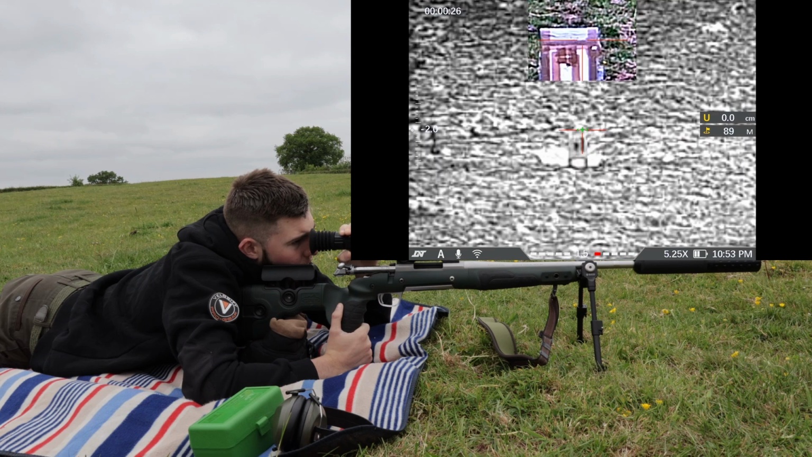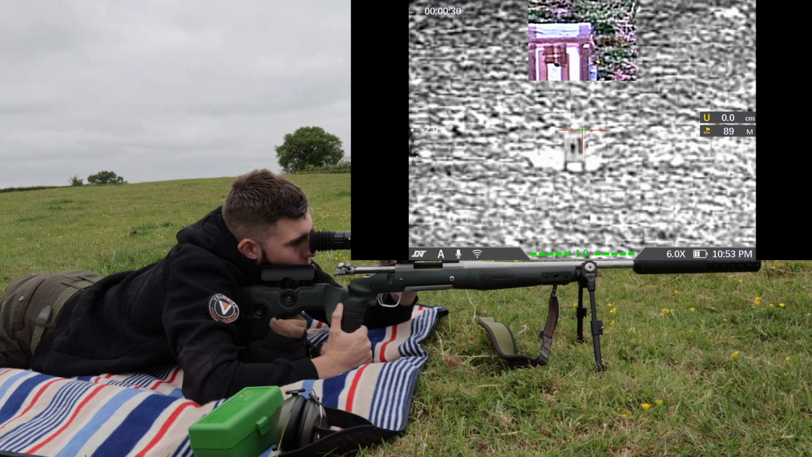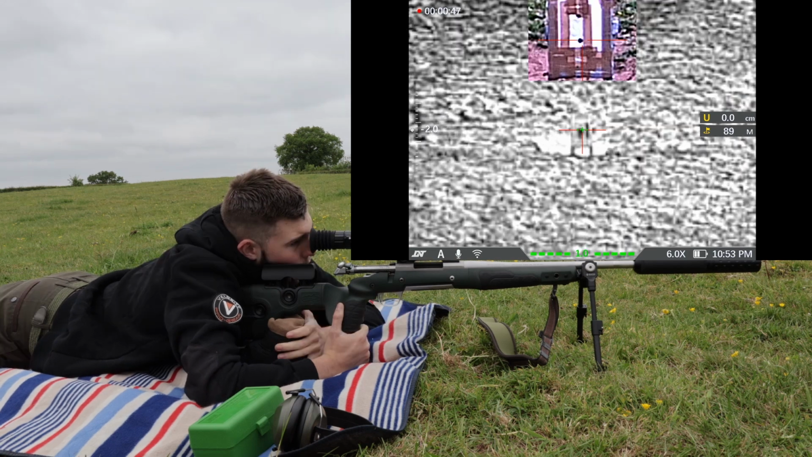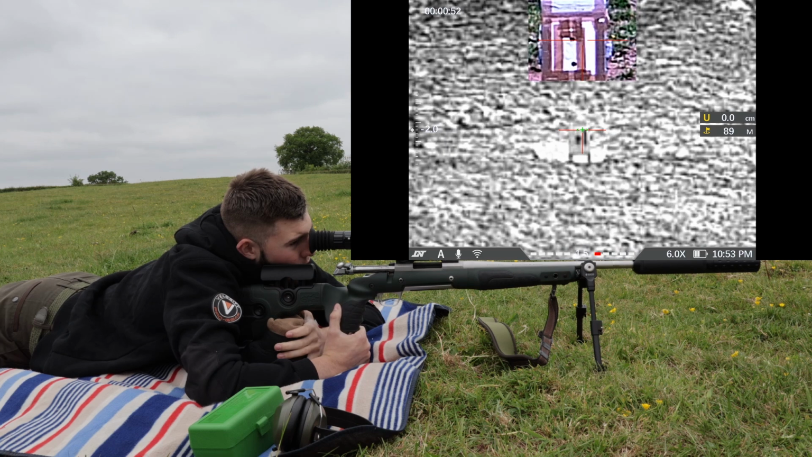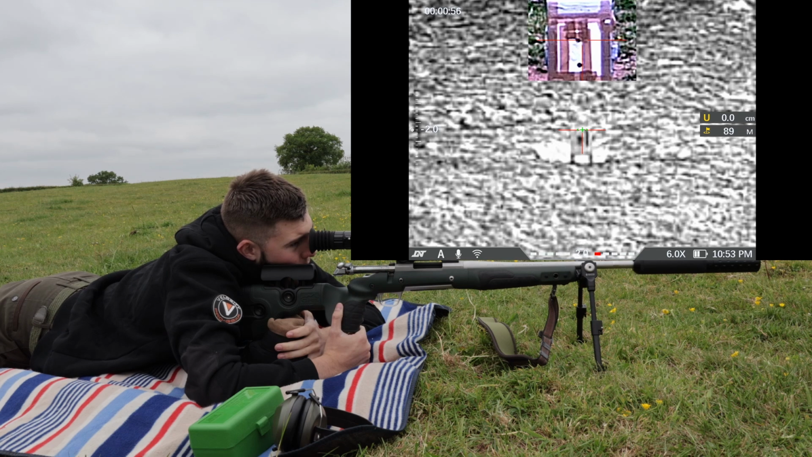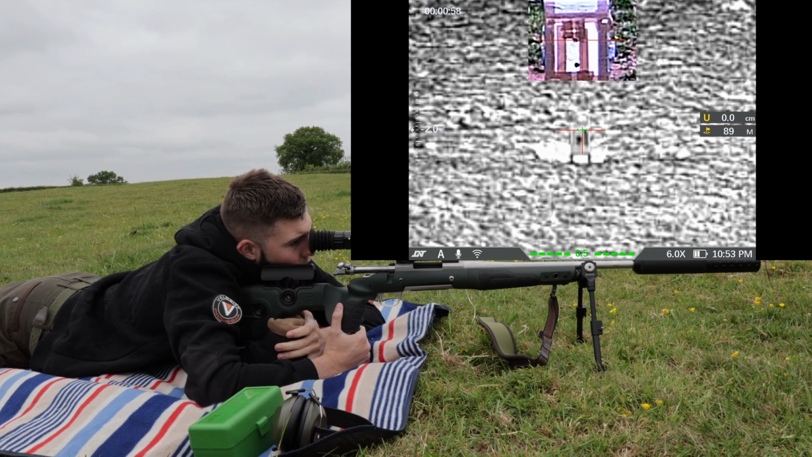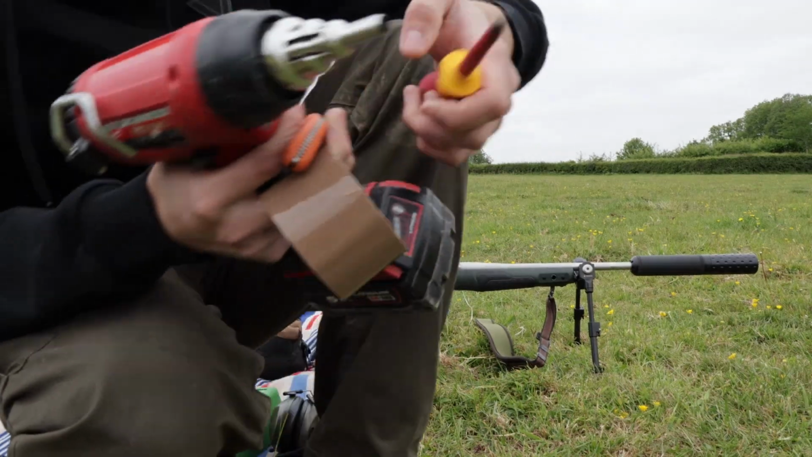So yeah, obviously the more you zoom in, it is going to get blurry because it is a digital scope. What I'm going to do is go and rip that big bit of aluminium foil off, which is in the middle, that big blob of heat on the left, and then I'm going to go and put something really hot down there and shoot at that.